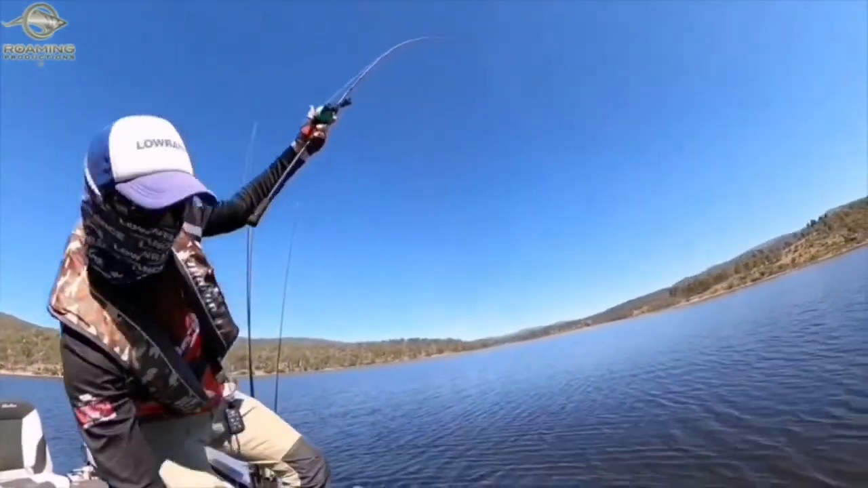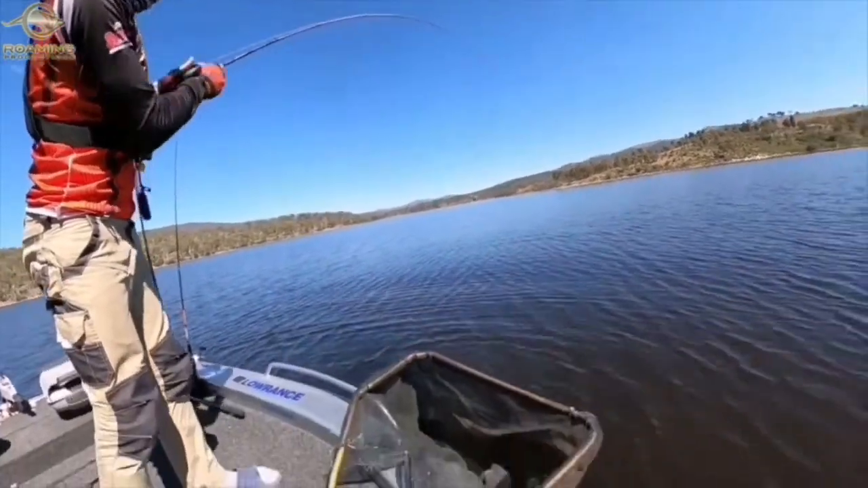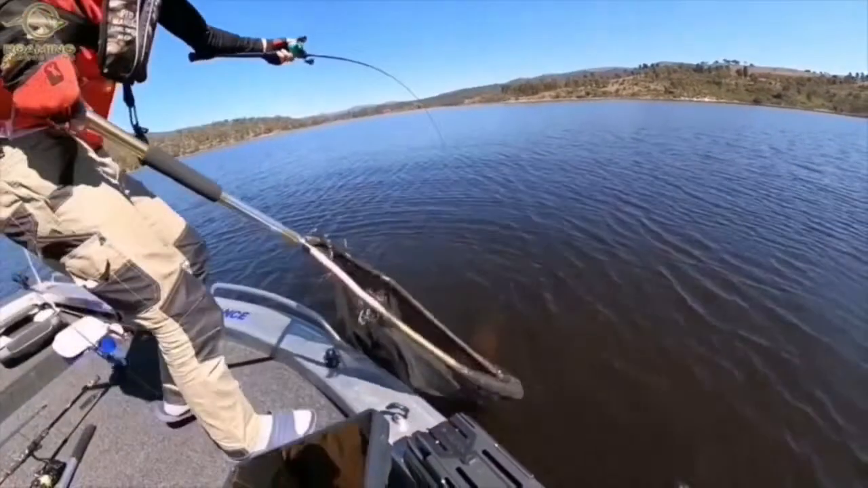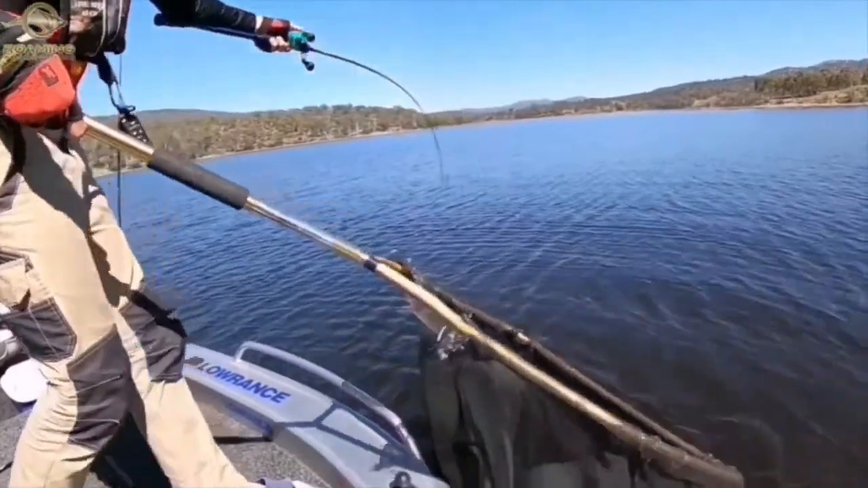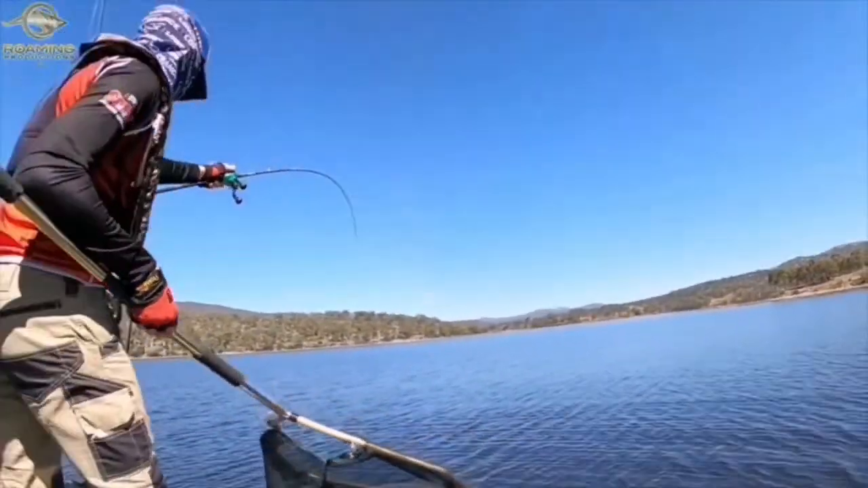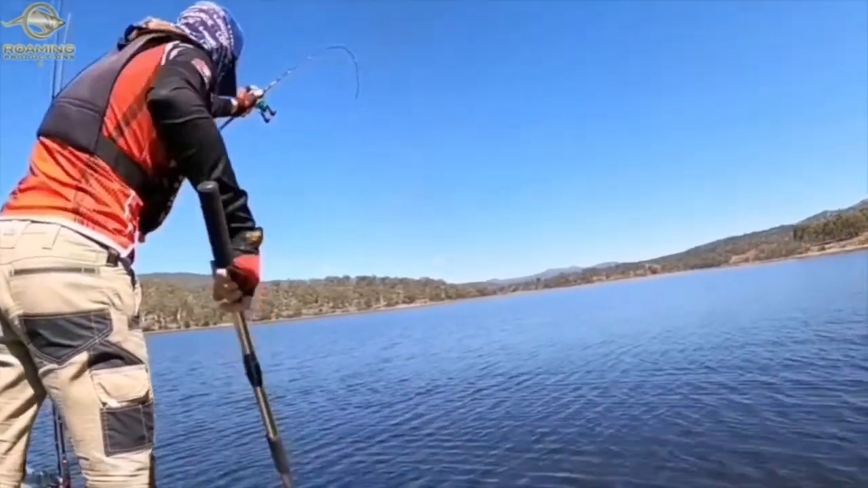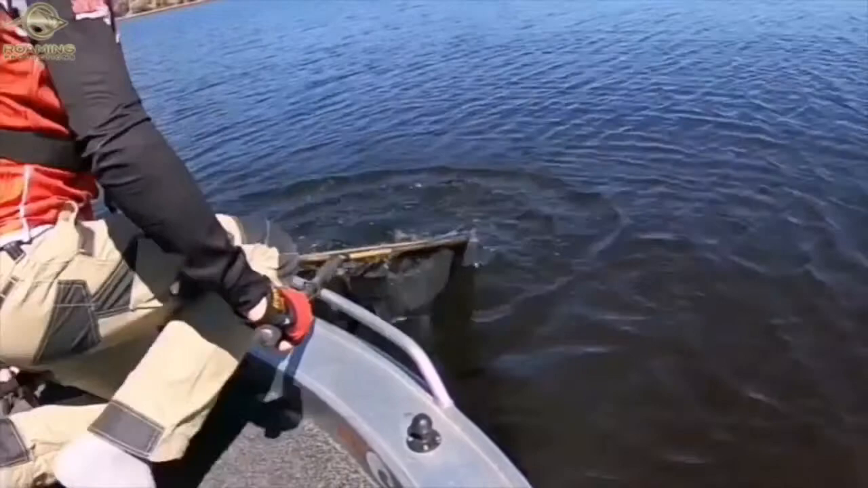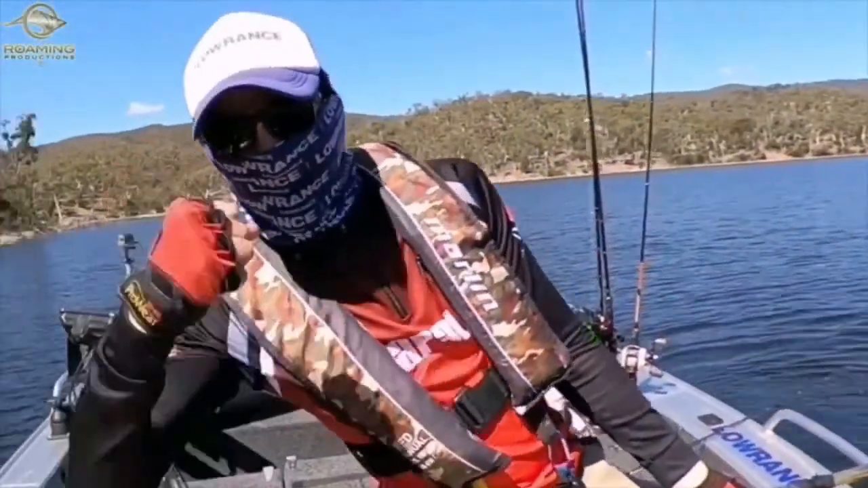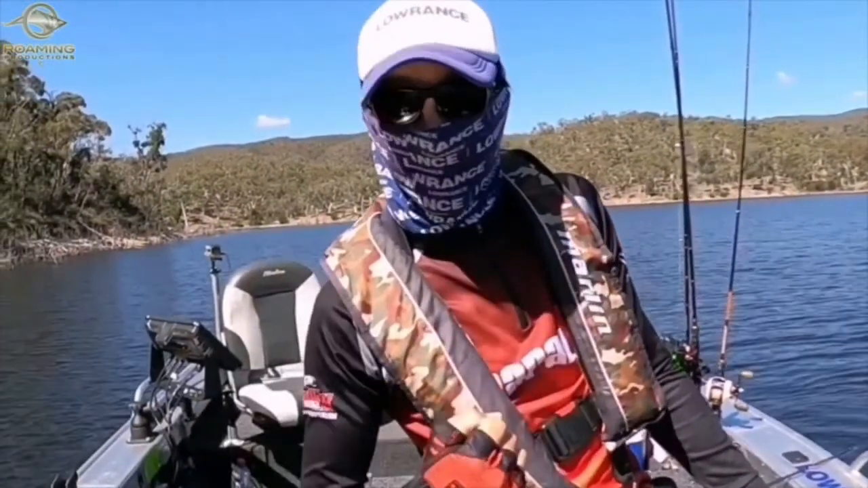It's only a little one, but it's still a cod on the active target. Oh yeah, that is what we're talking about. Oh yes! Yes, I saw it. Take it on the active target.